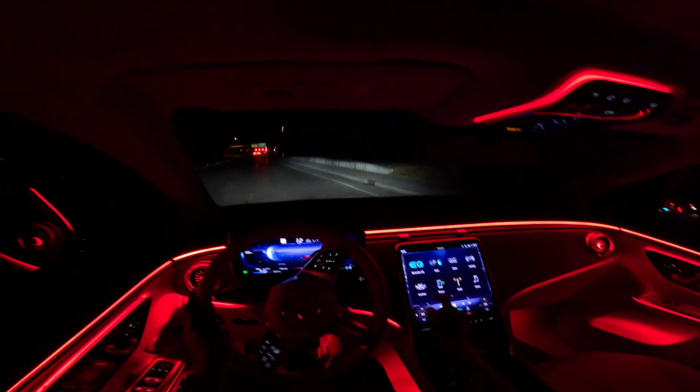And once you step on the median, there is a vibration on the steering wheel column that lets you know, hey, you're on the median. So it doesn't matter whether it's a hill or a gentle slope, this car just treats it the same way.